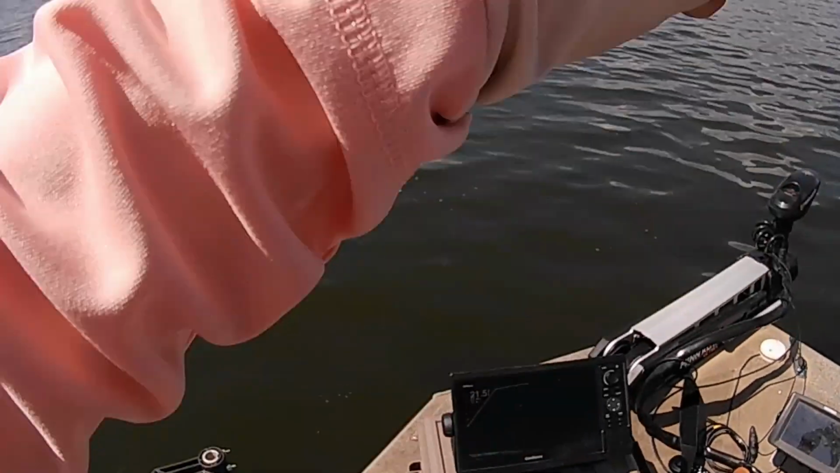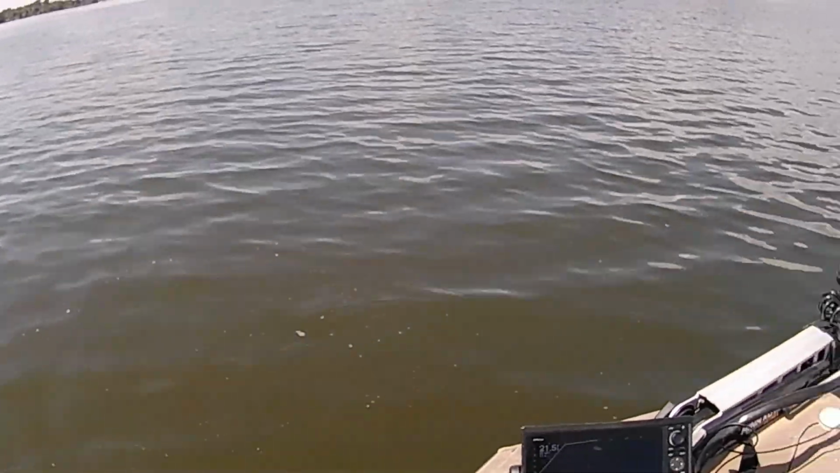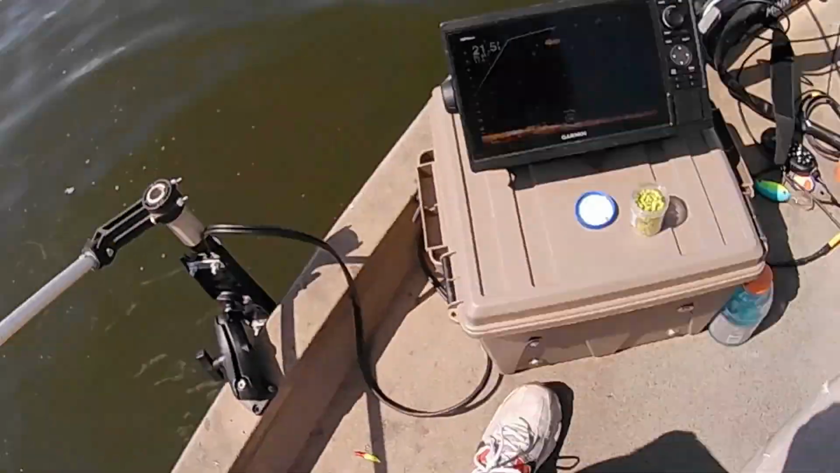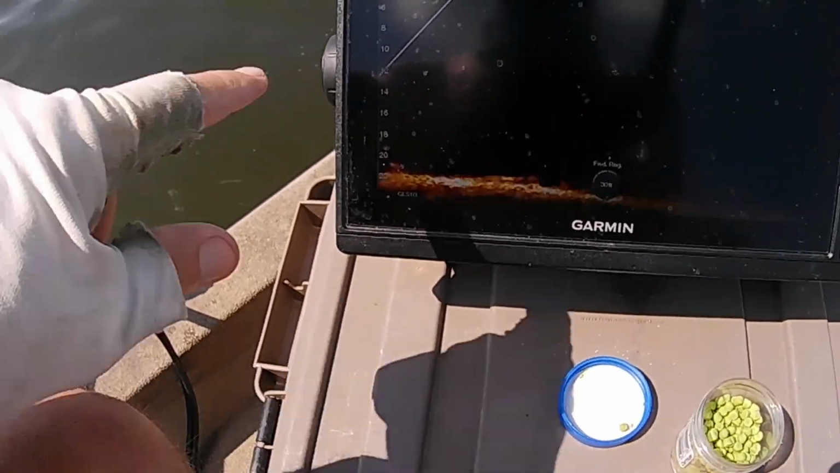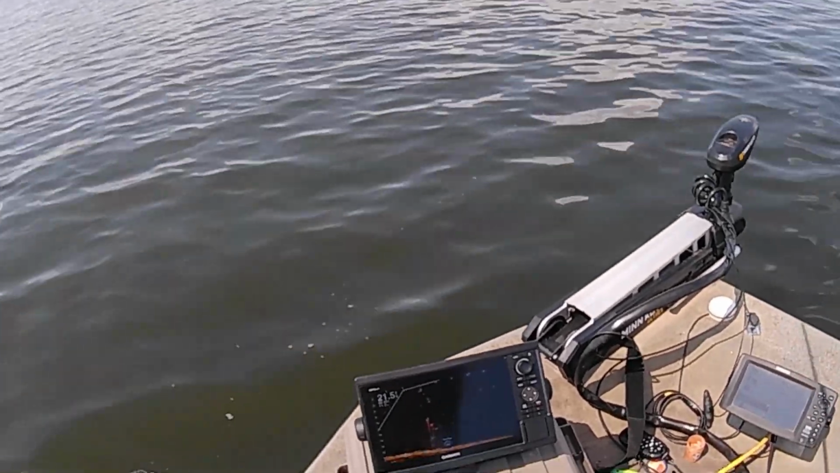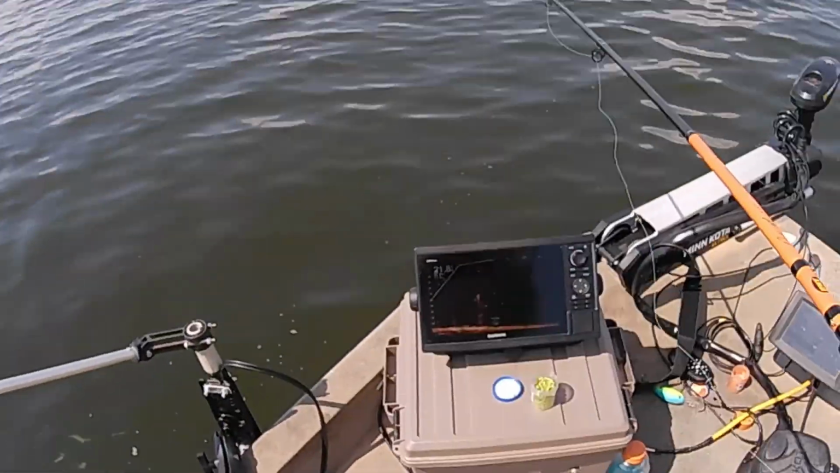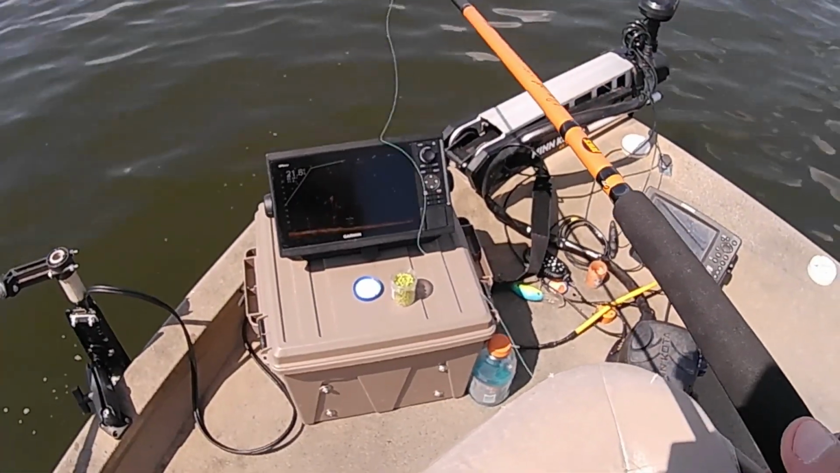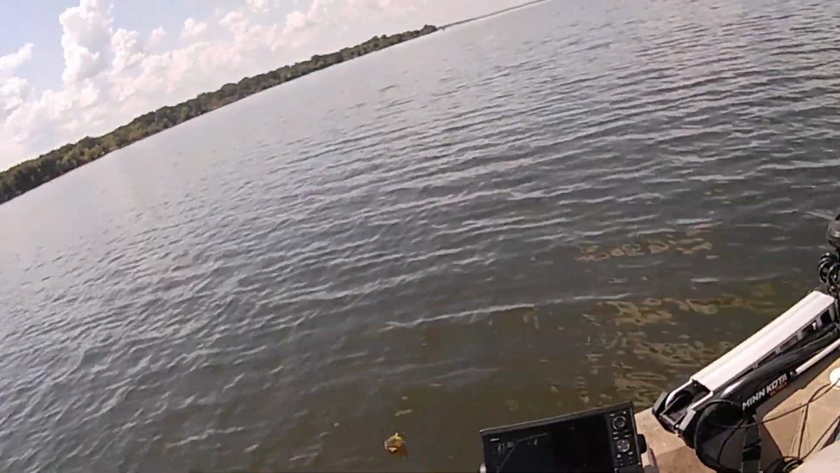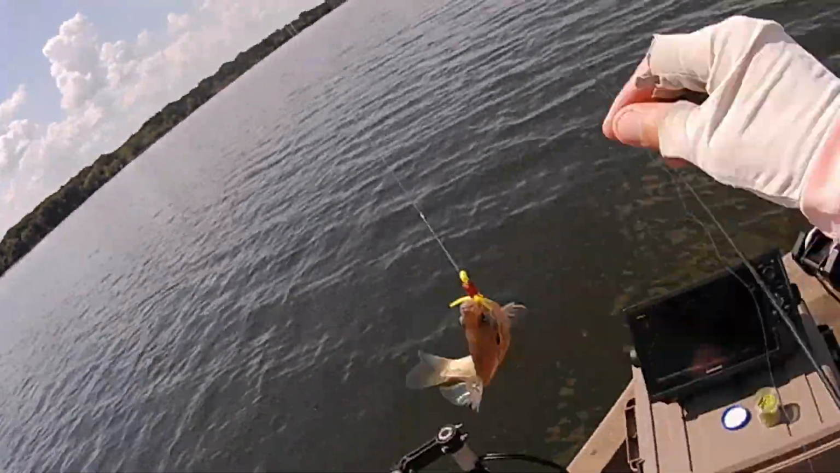I got that one. Oh, there he went. Quick release. I'll try one more. There he goes. He's swimming back down in there. Right there. I'll try one more. As y'all can see. I got it. Oh, I got him. I got him. It's a big one.